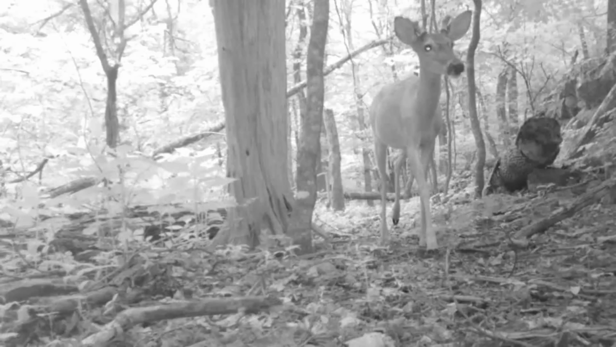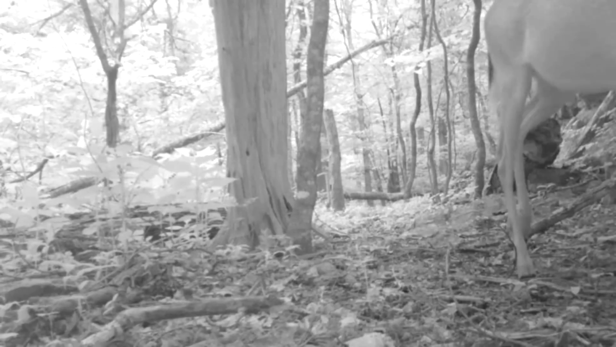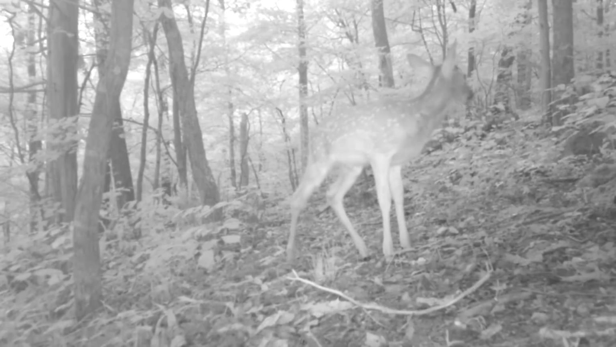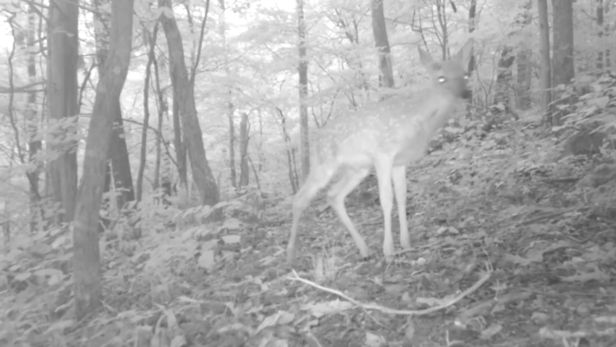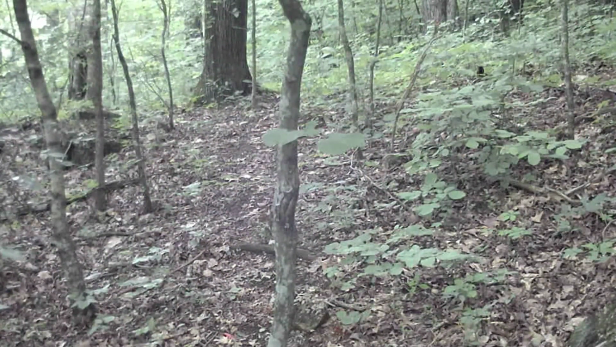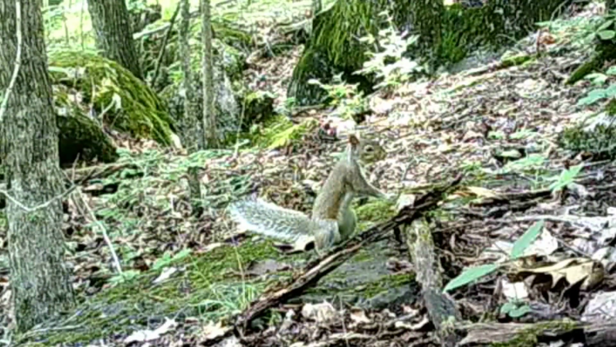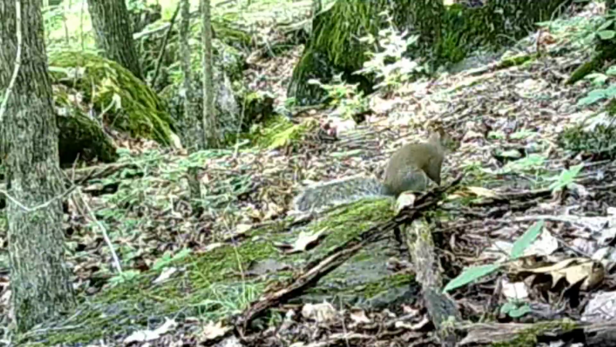At dawn, there's a buck up on the ridge, a young one moving through. And up on the ridge trail, there's a fawn following Mommy around. Ain't she beautiful? And there's a doe moving through with no fawn. Not that I could see. But it's time for the squirrels. They busy on these rainy days.